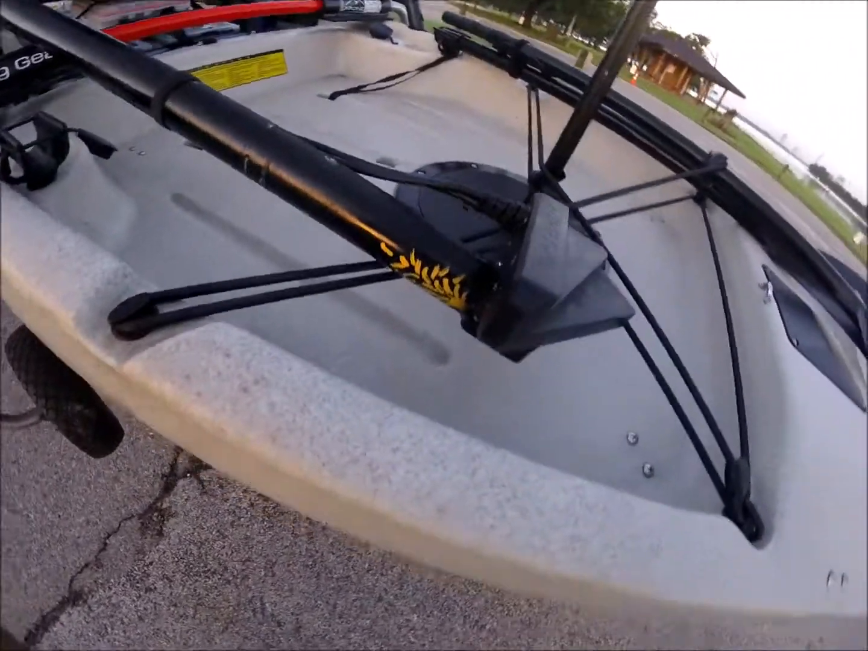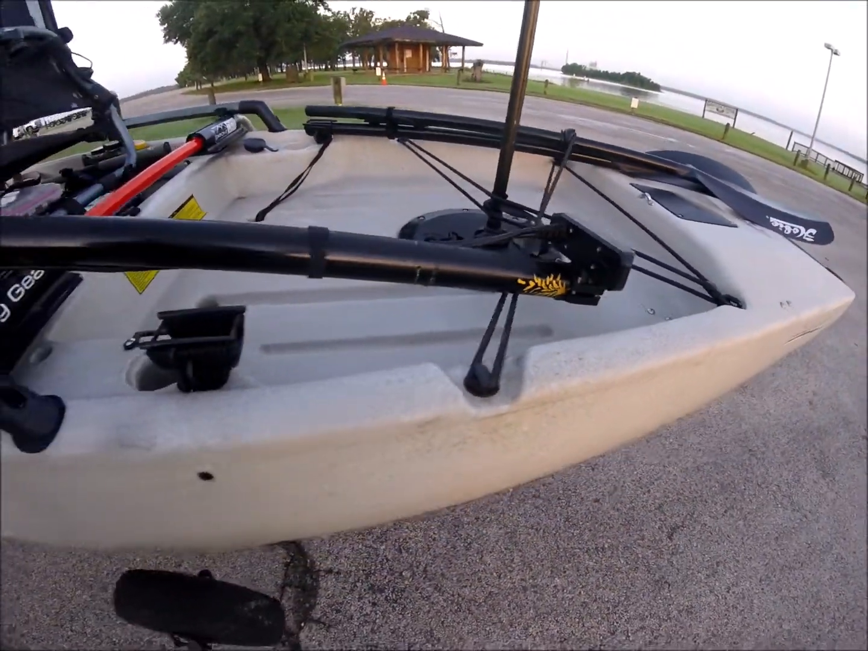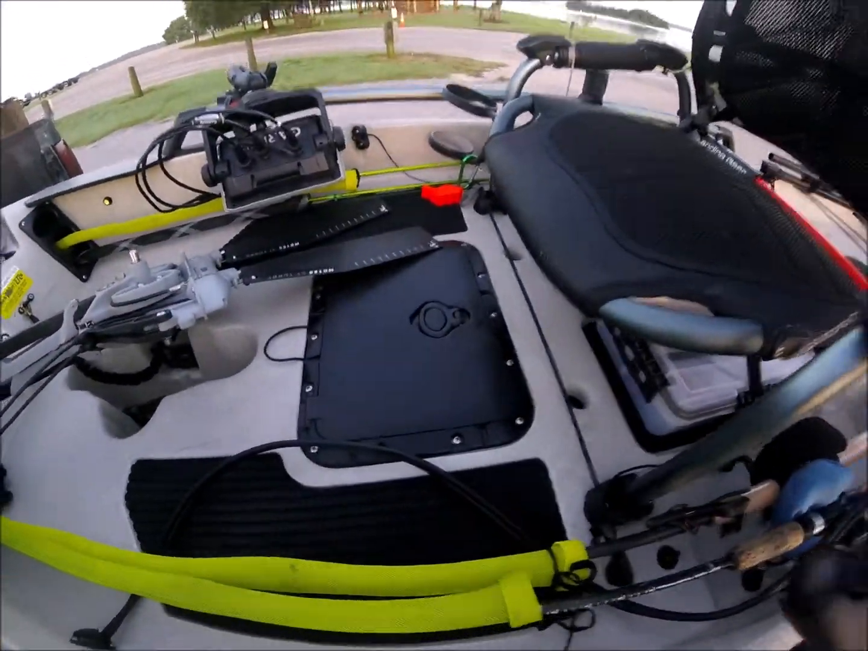But I already know what today is. The maiden voyage of this Livescope in effect. And I got 2 batteries in parallel. I already showed y'all that.